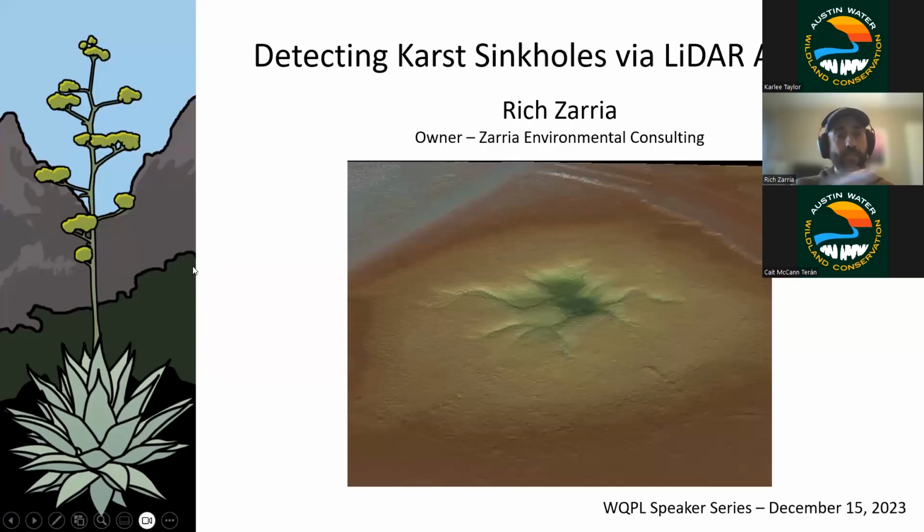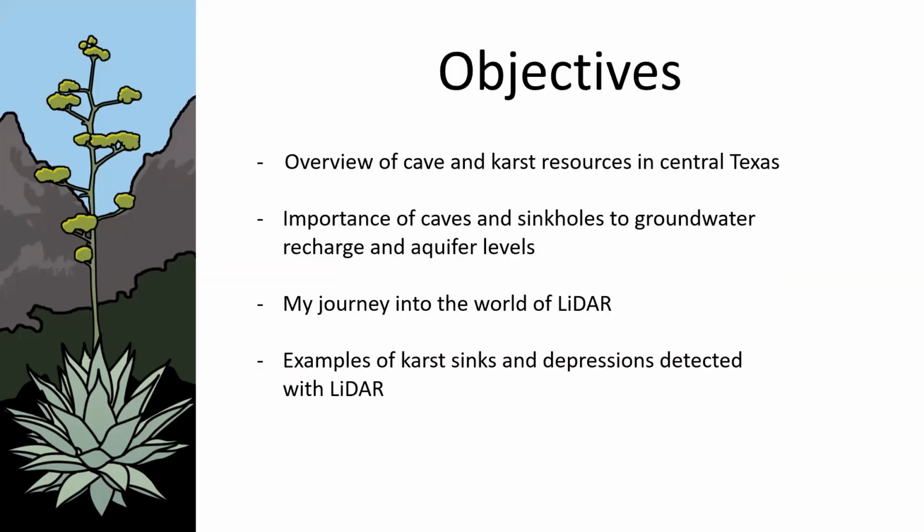Detecting karst sinkholes via LiDAR analysis. This picture on the front, we'll see once again in the presentation. It's a pretty sinkhole in South Austin. This is Kentucky Sink. It's one of the sinkholes that did get turned into a stock pond, and it's really neat to see. You can see it from the road when you drive by it, but it's neat to see from a LiDAR view. So let's get into it here.